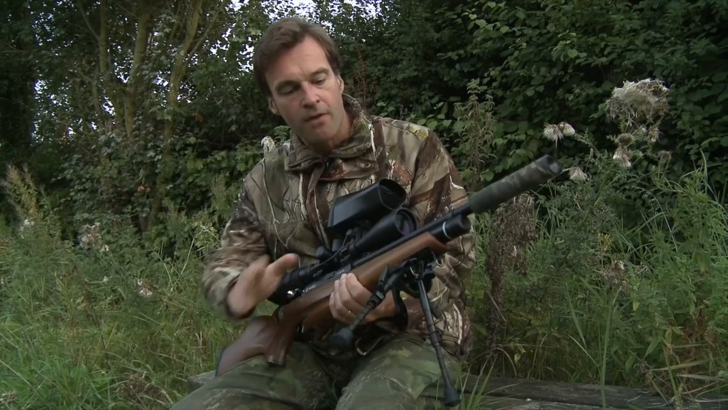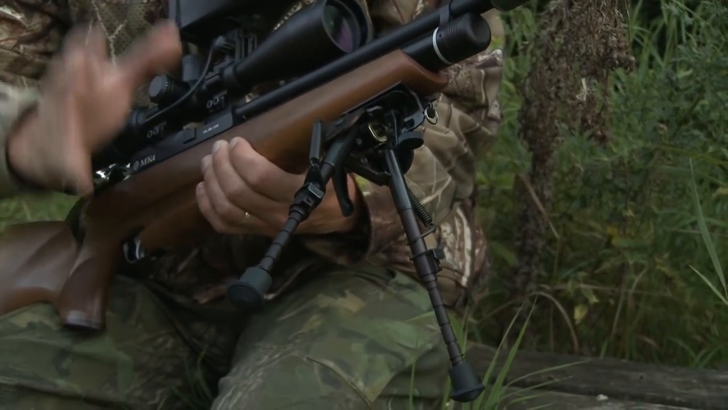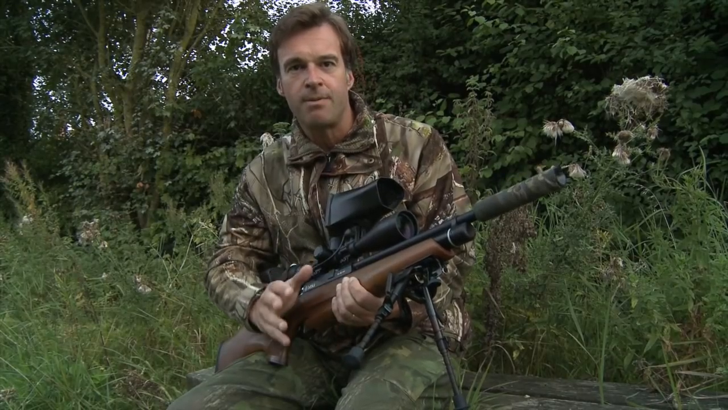And also, I've got it mounted up with a bipod. The grass here, because of the grazing, it's relatively low, so when I get shots, I'm planning to get down on my belly and use the bipod just to keep them absolutely rock steady. So that's the plan and the kit I'm going to be using. I'm just going to hang on now until it gets properly dark and give those rabbits a bit of time to venture out.